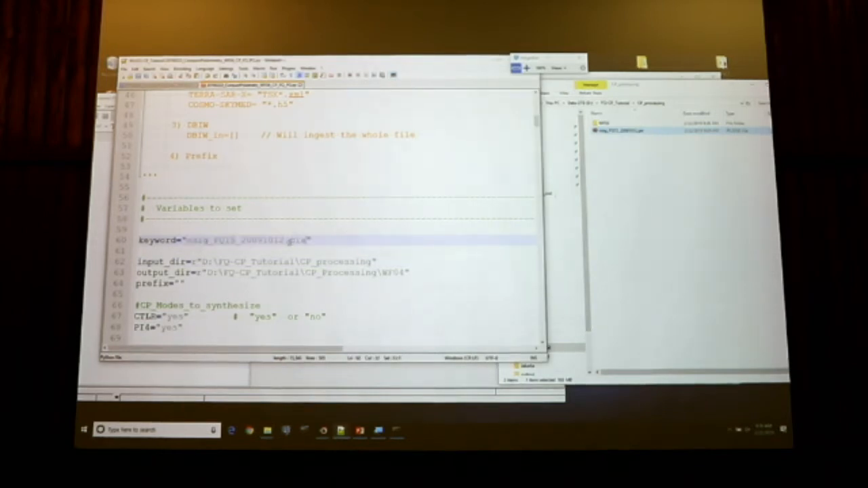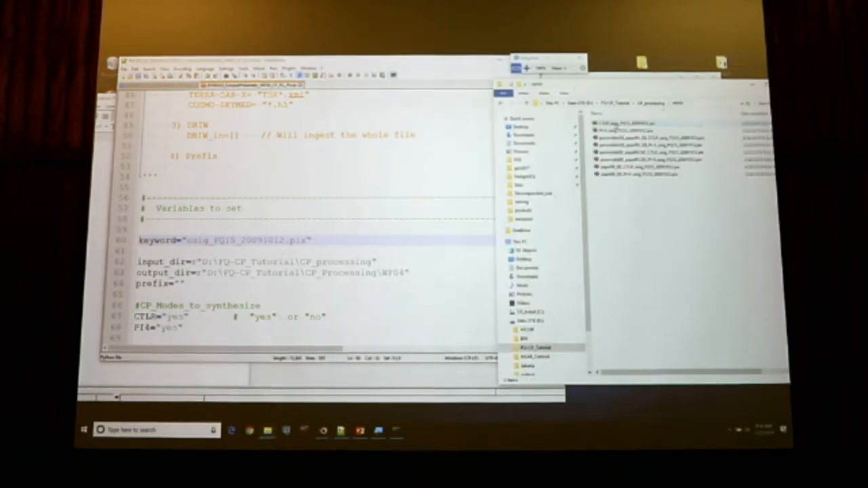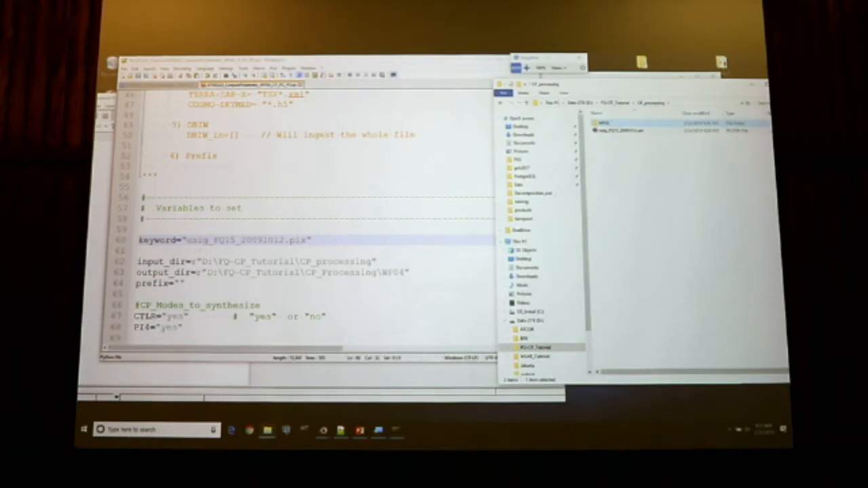If you just put pics as the keyword, it will also try to process all those files within your workflow tree folder. So I will specify the file name. I just want to import this one, and the output directory will again be in my compact pole processing folder.